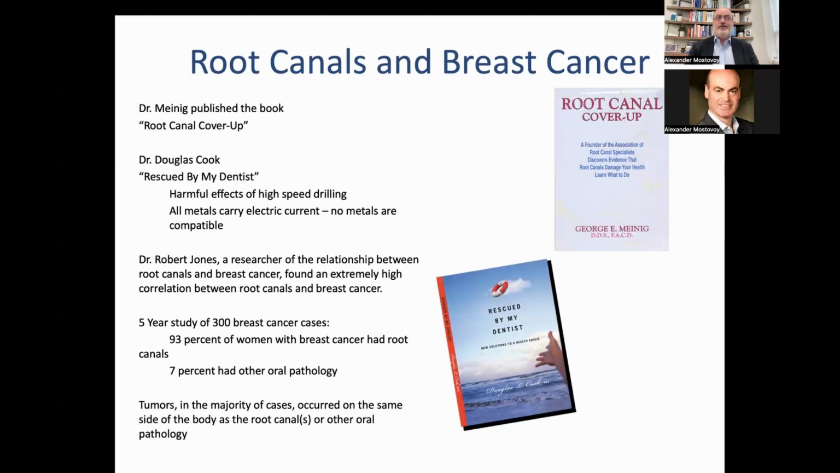Also, no metals are compatible, because any kind of metal is going to interfere with electrical conductivity, and that's a big no-no. So today, when we're taking out root canals, we're putting in other complicated things like implants. The majority of those lately have been titanium implants, which is still a metal.